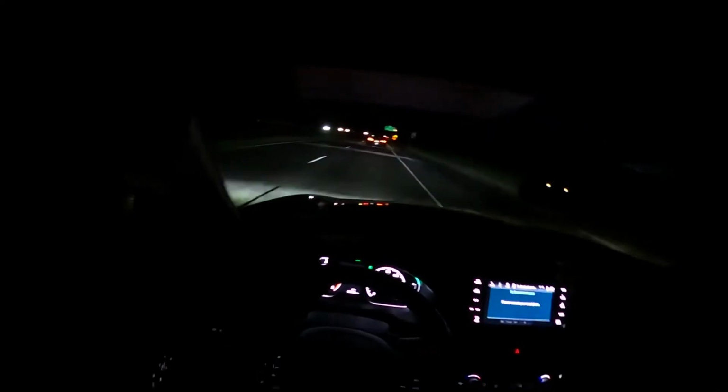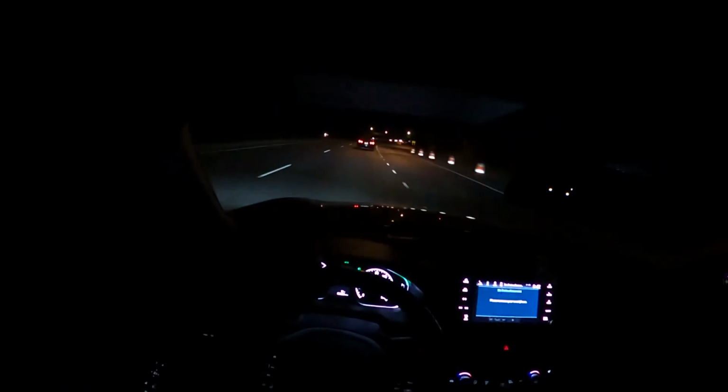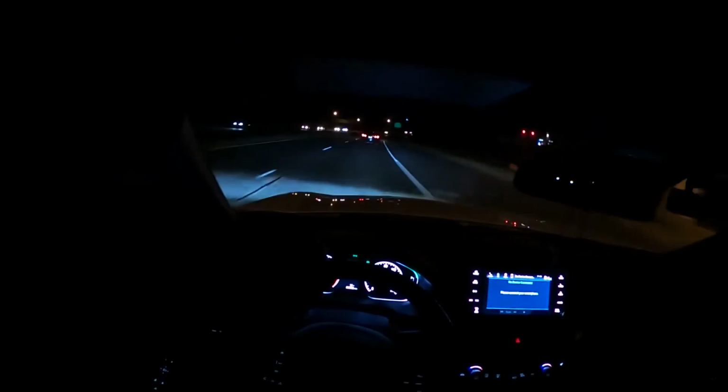Like for the FA5, I paid like $1,000 for the front bumper and the rear bumper for the FD2 conversion, if not a little more, honestly. But yeah, this thing's crazy, guys. It's a rocket, and it's a silent rocket. Like I said, it's just a sleeper.